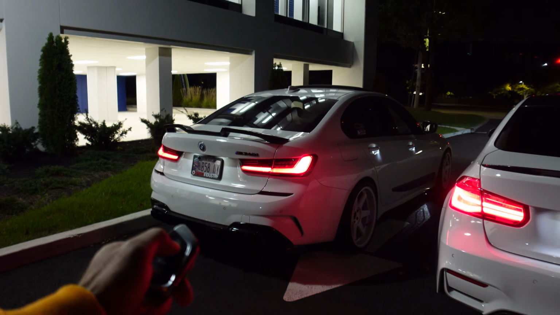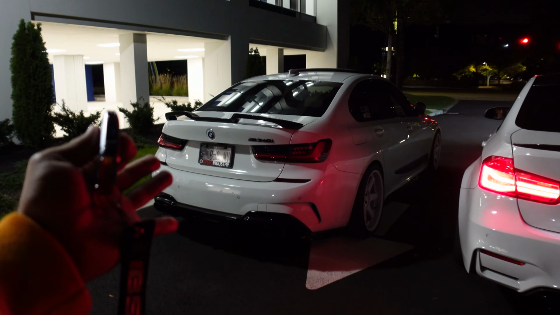So let's get the car started up, and my remote start doesn't work because I didn't pay the BMW subscription. Or maybe it's just because of the tune, I don't really know. But I'm not gonna make you guys wait. Let's hop in the car, put the GoPro on, and show you some nighttime point of view driving of my 500 horsepower BMW M340i.